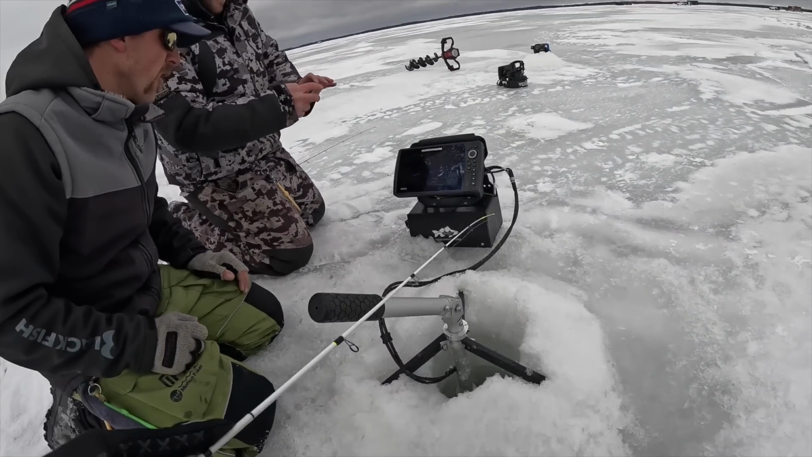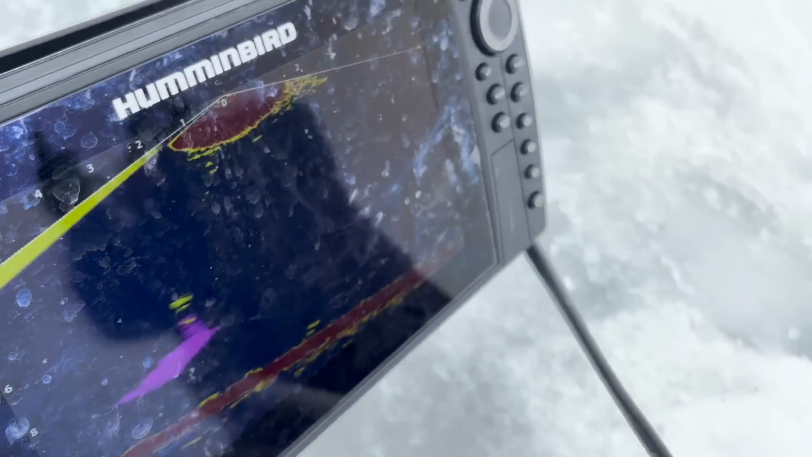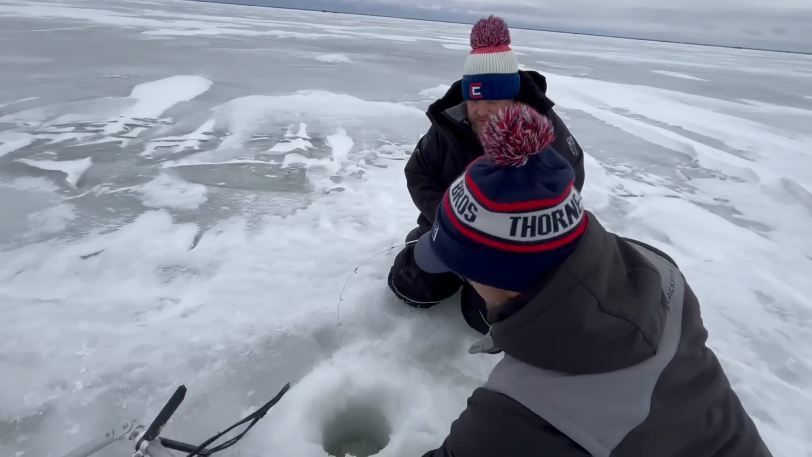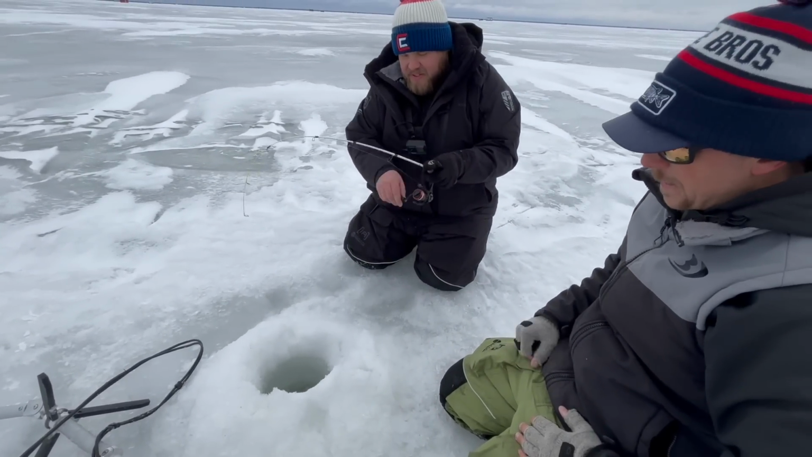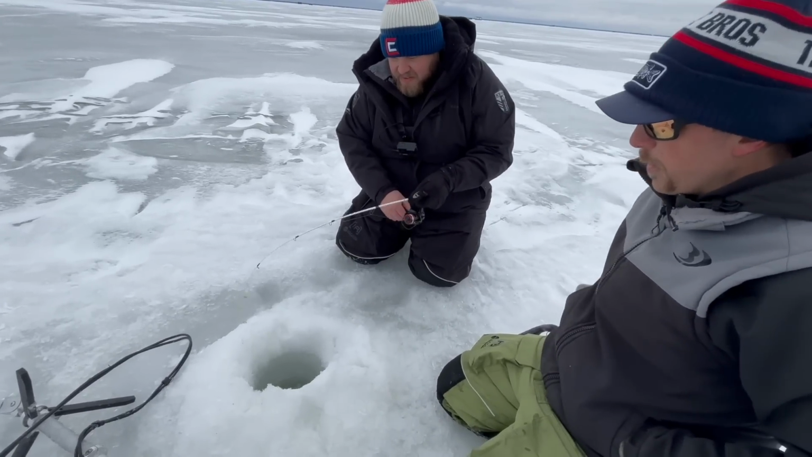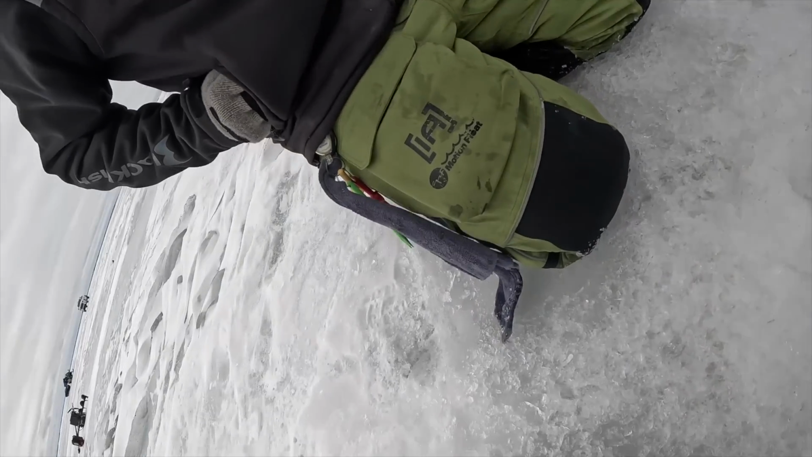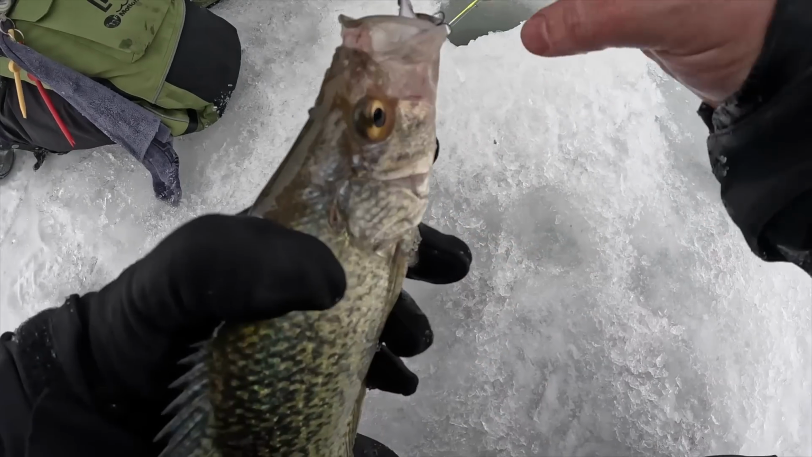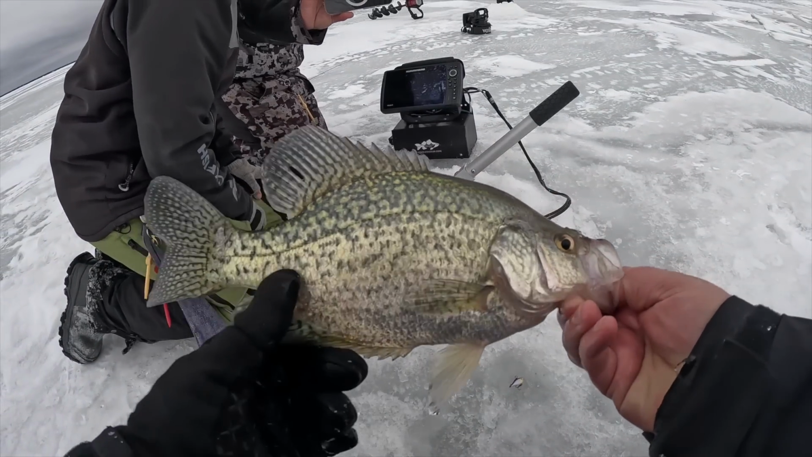Here he comes. He's turning. Yes, sir. That was so cool. Dude, that's sick, dude. They fight like they're pike out here. That was so cool. Nice. That was so awesome. John, you are the man.